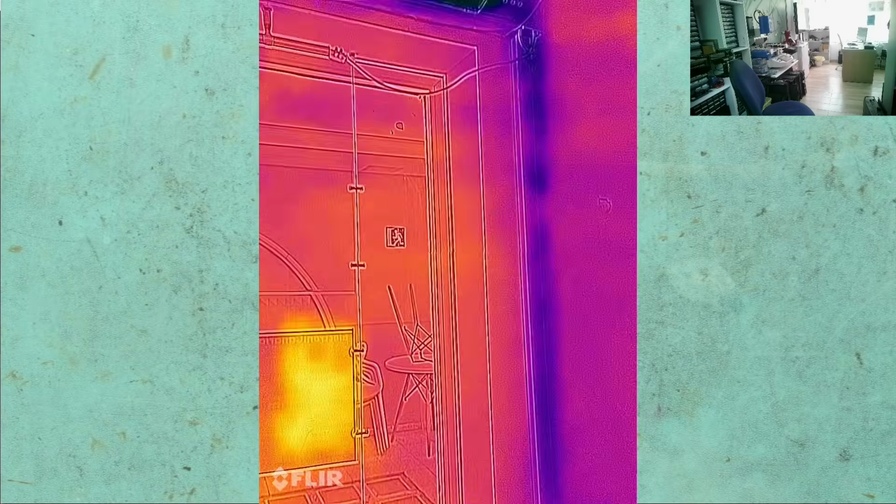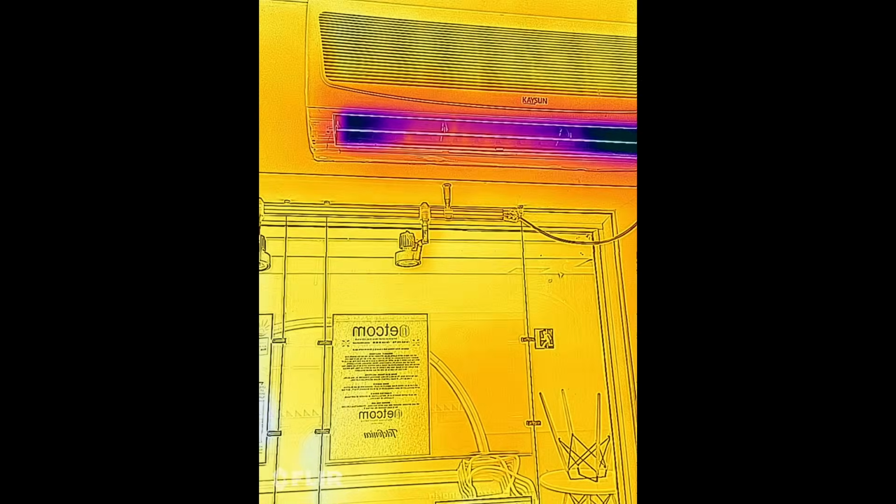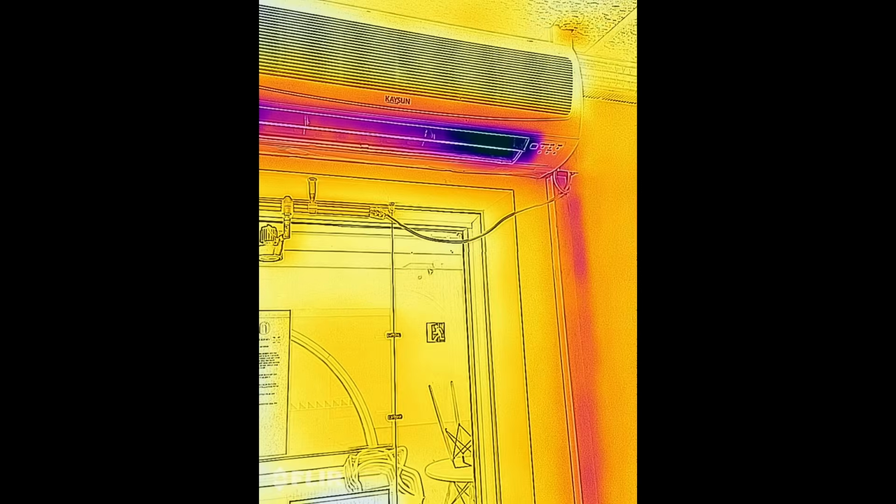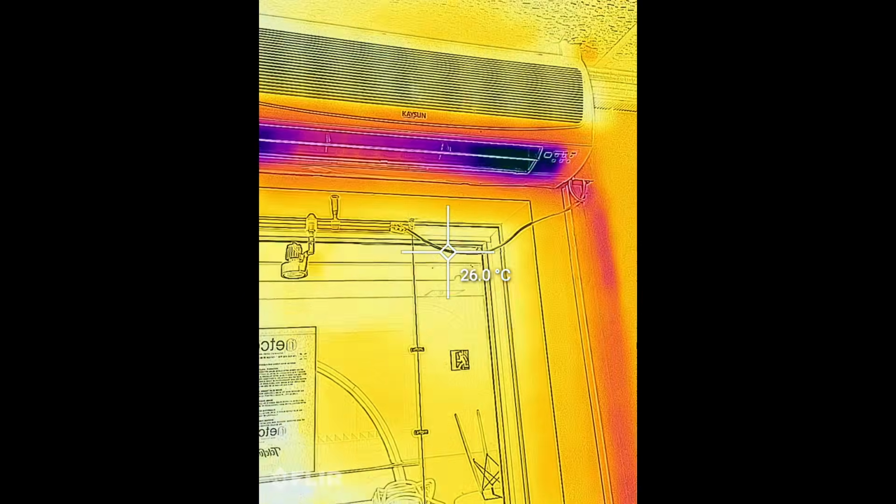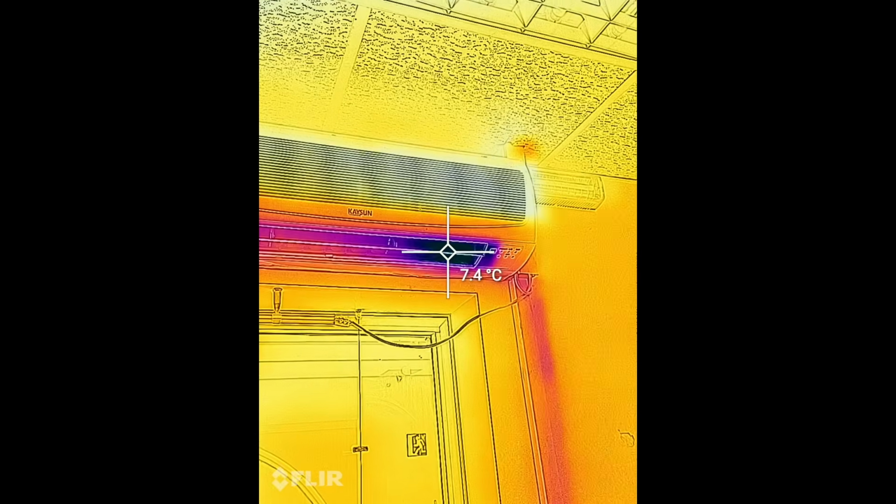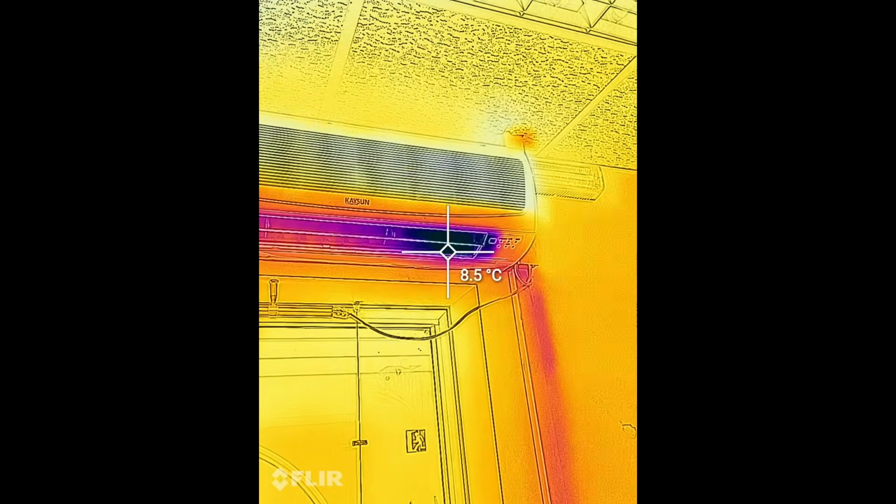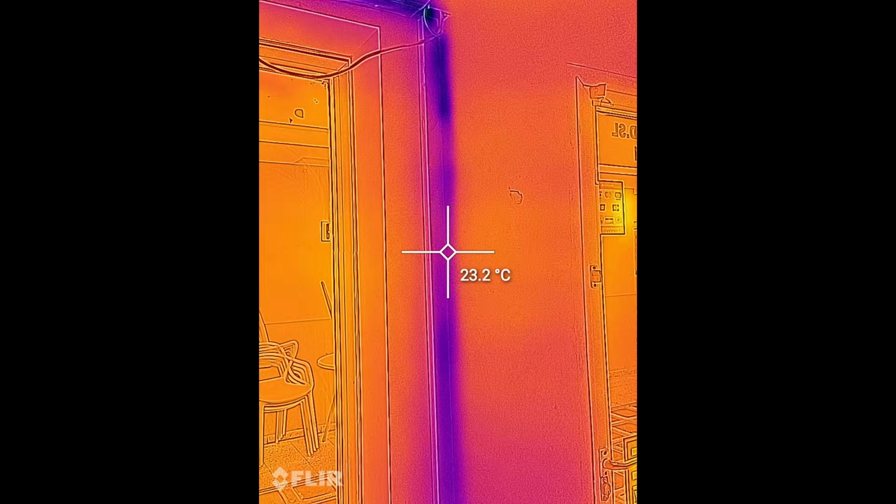Let's put a spot on the screen. So we can see, yes, the aircon, and yet I can read the signs in the windows clearly, actually. This is really quite clear. We'll put the spot measurement in the middle there. So we can see the air coming out of the aircon about 7.5, something like that. This is the pipe which comes down.